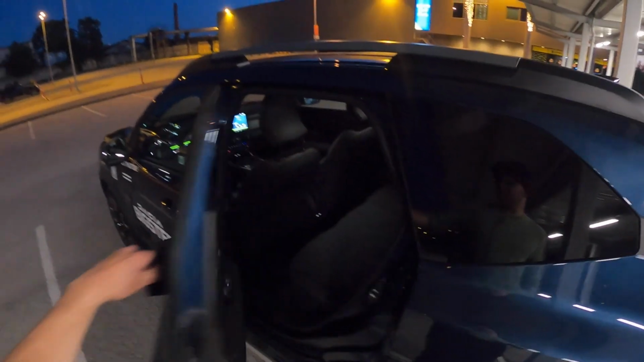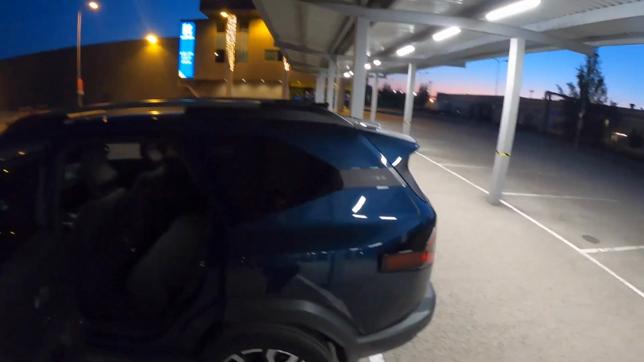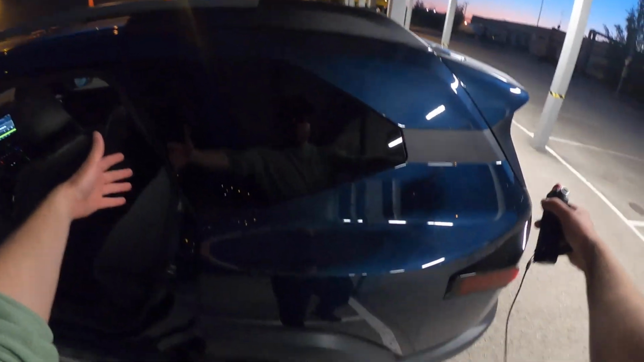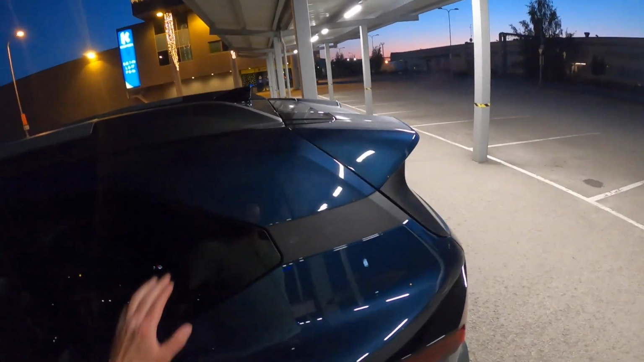This slightly hidden door handle is really cool, and as you can see, compared to the Duster, the Bigster is longer, mostly in this area. And this script is pretty cool. It's like the stealth. The Duster, it's like all metal.